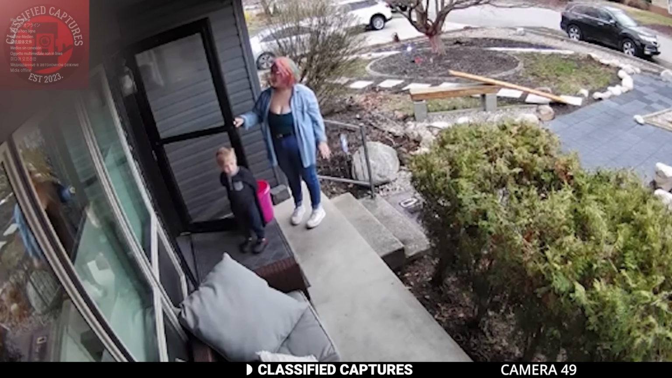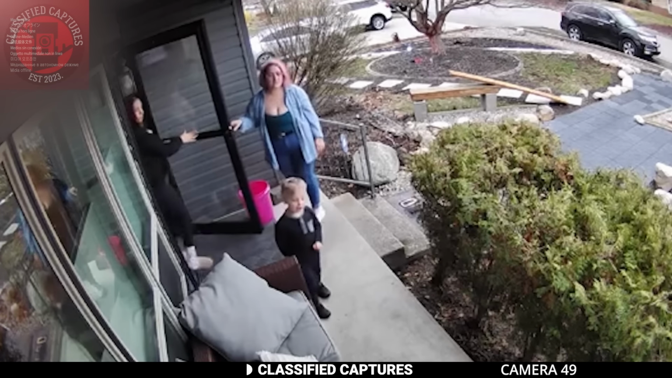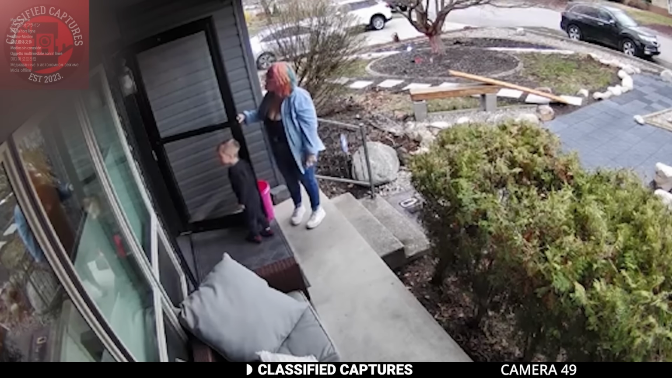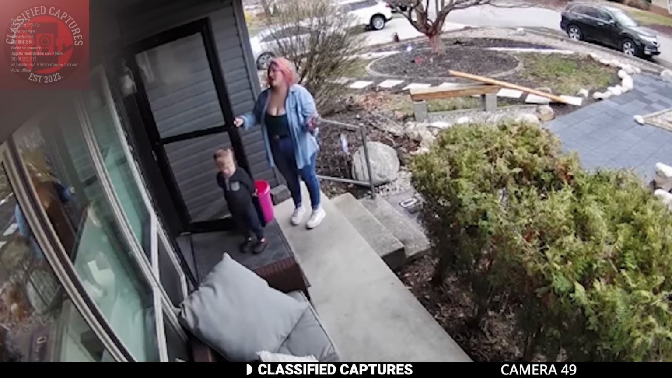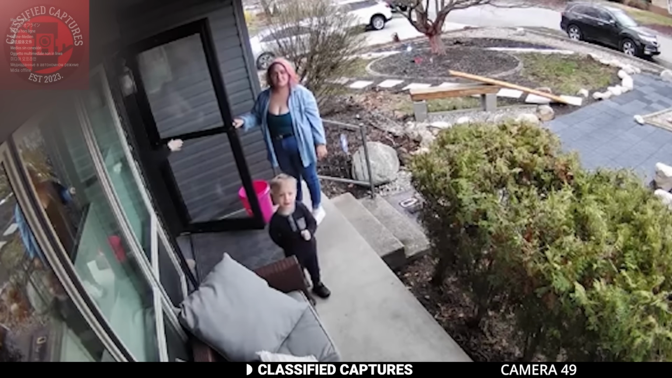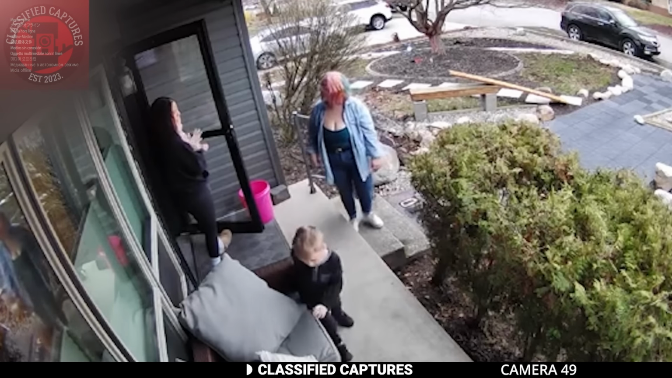A little boy, probably around 3 or 4 years old, runs out to meet her. But right as he steps out, you can hear it, a soft whisper calling out the word honey. What's eerie is that the mother doesn't seem to hear it at all, but the little boy does. You can see as he pauses, turns his head toward the direction the voice comes from, and even begins to walk toward it like someone familiar had spoken to him.